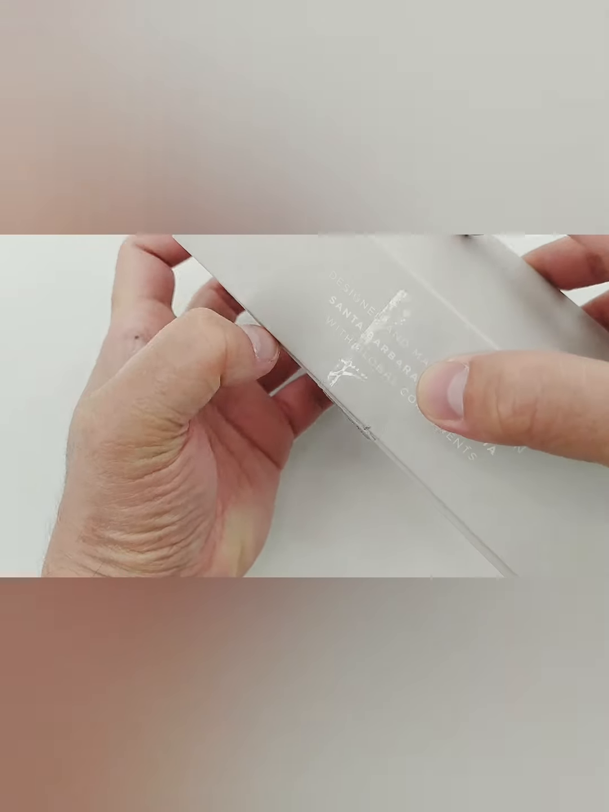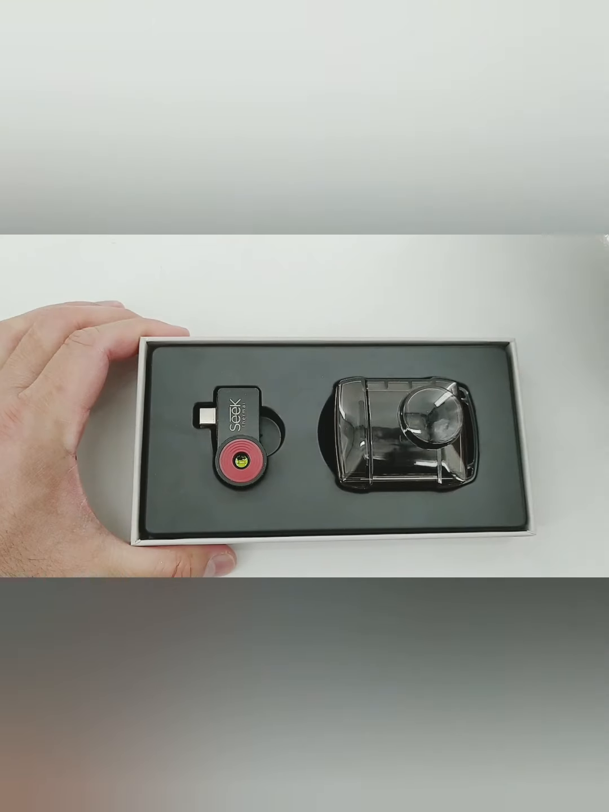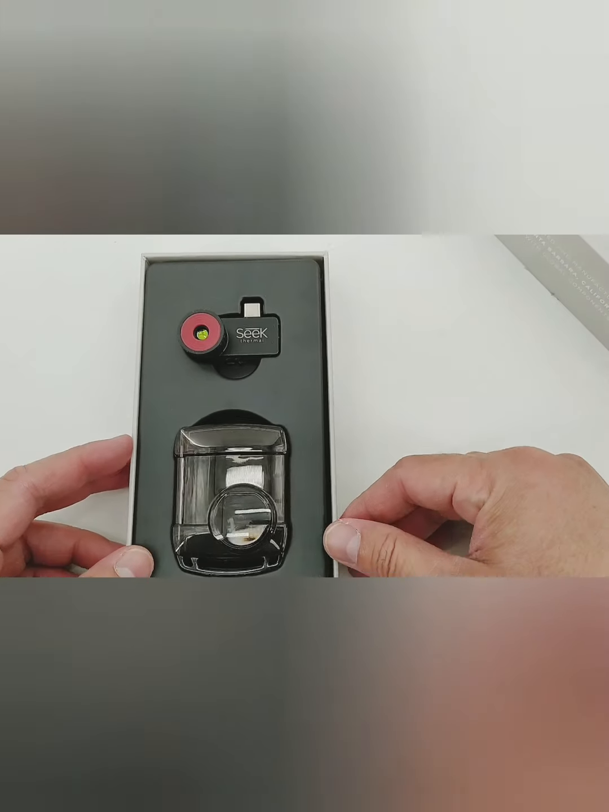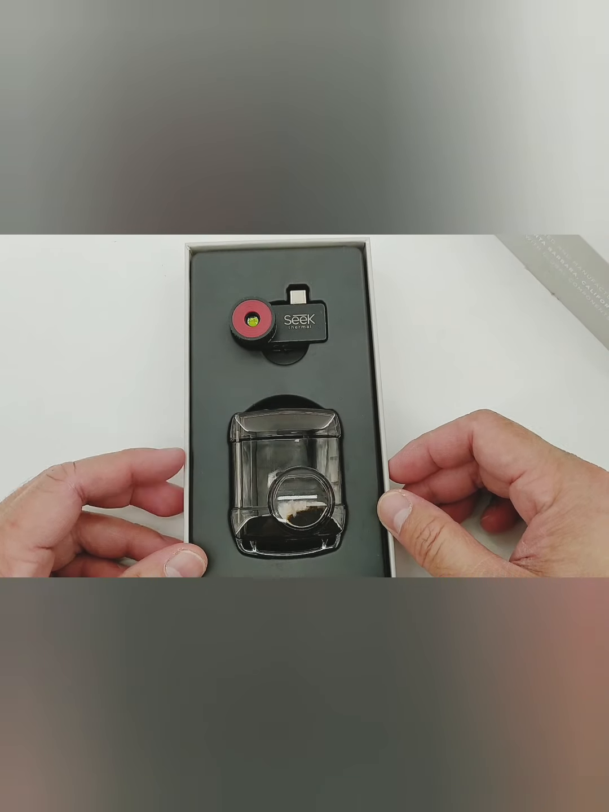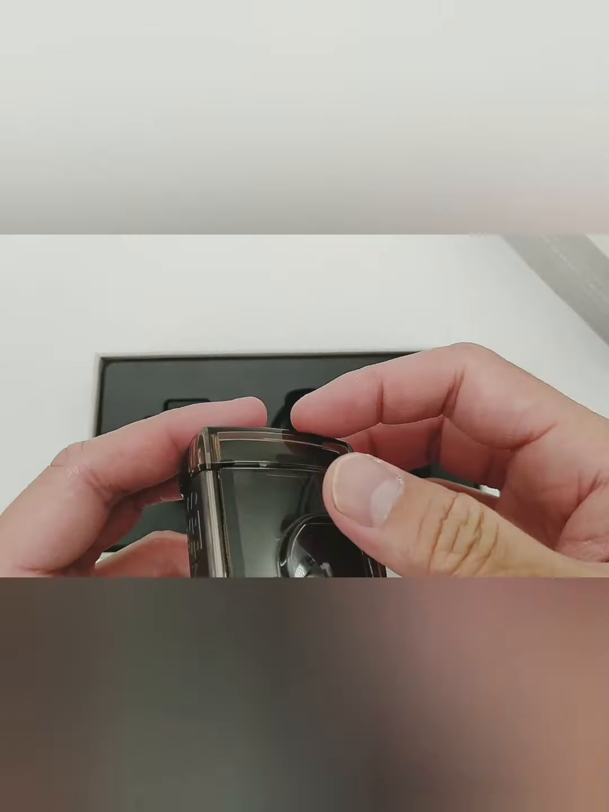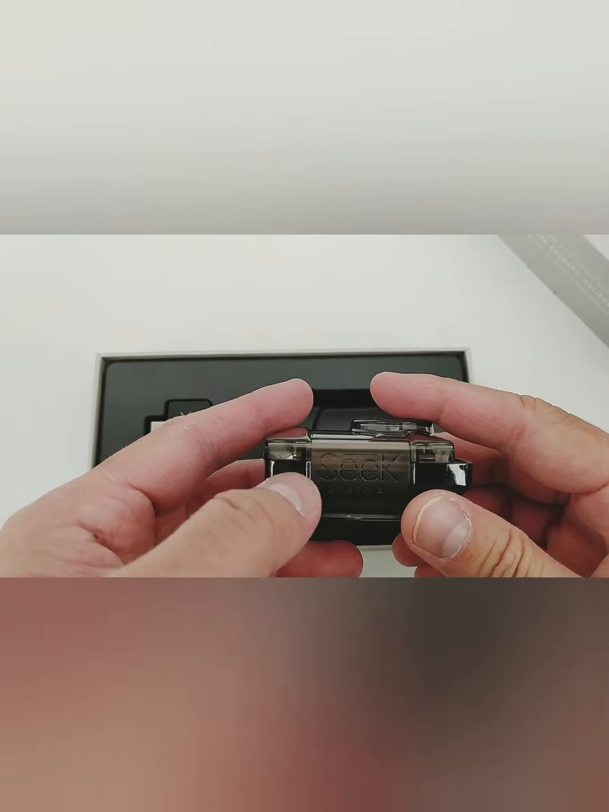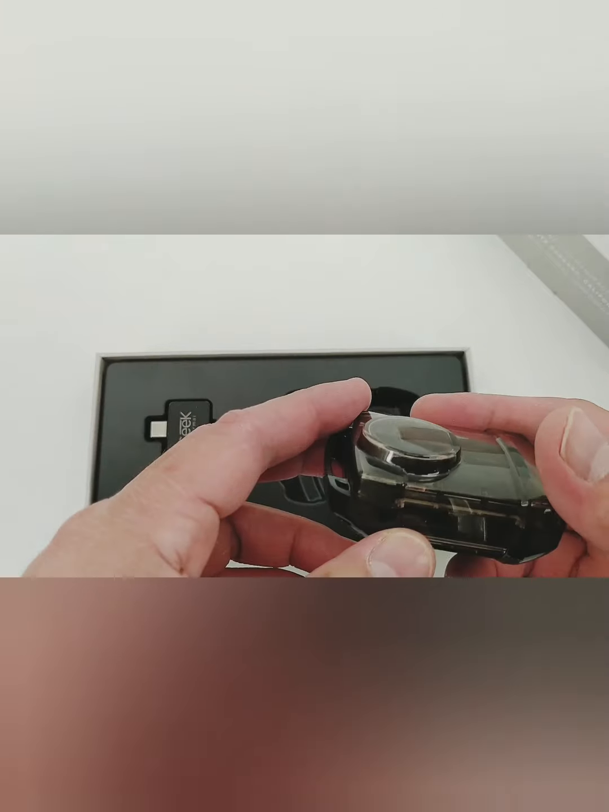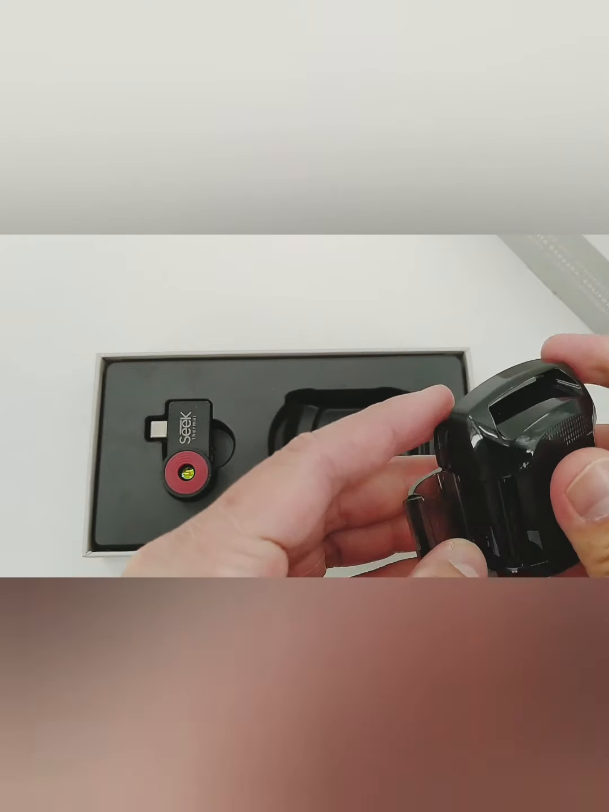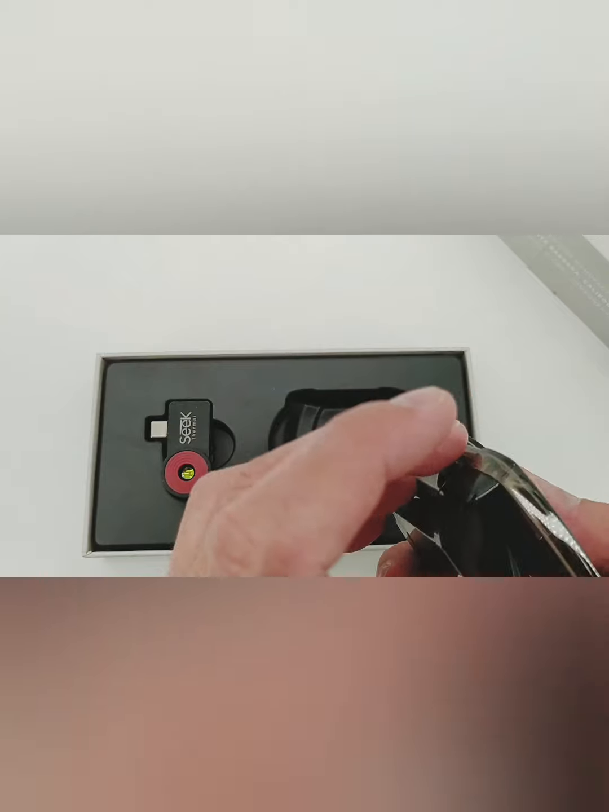Okay, so let's remove the top cover. Just slide it down. There you go. So we have the casing and the camera itself. This is the protective case. Keep your thermal camera inside, and it's waterproof, I guess. And it's a sturdy thing, and it's good for protecting this thermal camera.